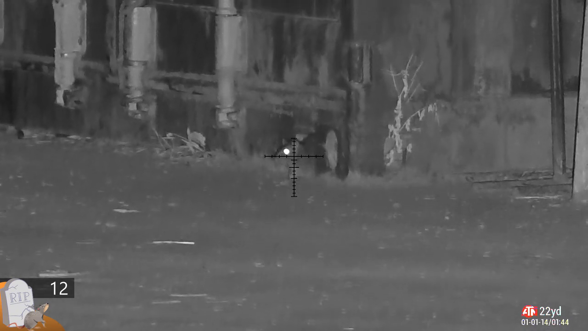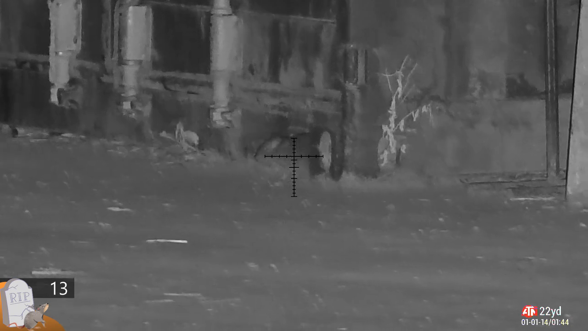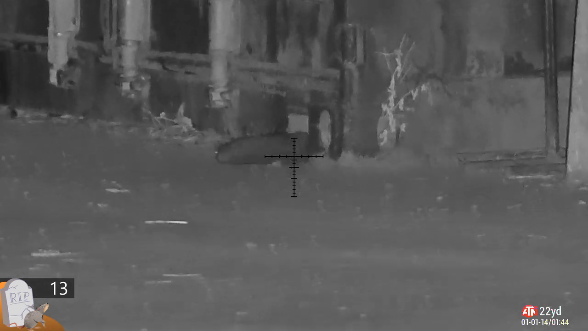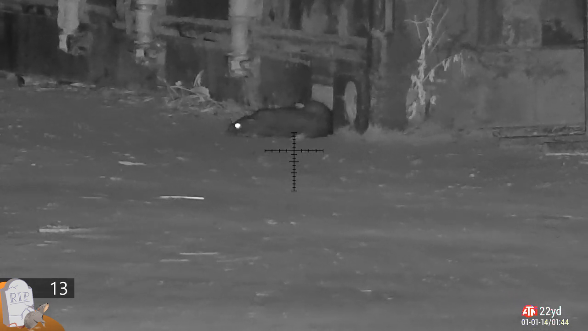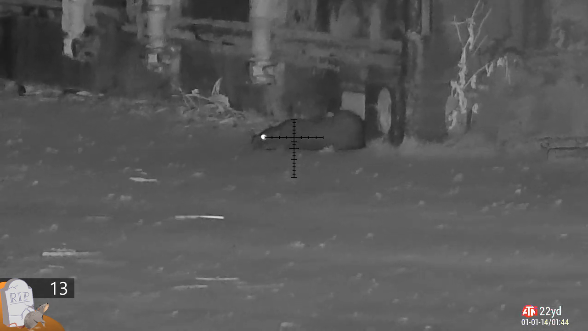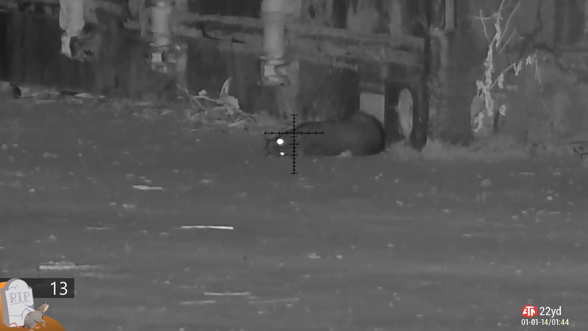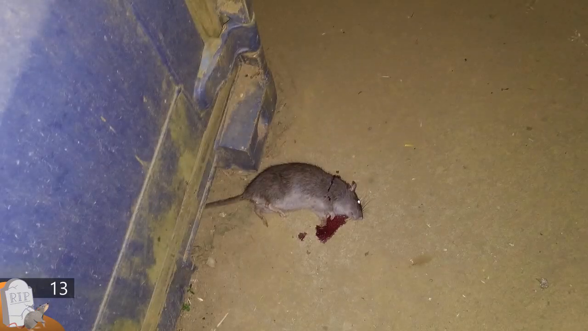This is like Hulk Hogan, this thing. Absolutely massive. But still, a tiny 13.43 grain pellet put him straight down. Crawling out from underneath the shipping containers at the top of the yard. I walked up there just by chance, and I spotted him on the thermal. Wasn't going to miss that opportunity. Going to get back across there because I guarantee there'll be more under there. You never just get one rat.